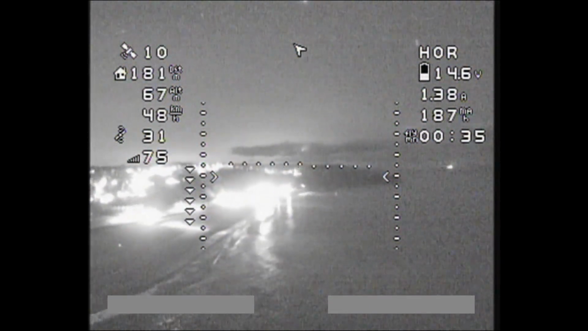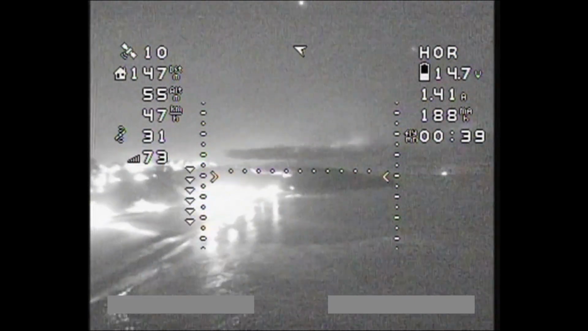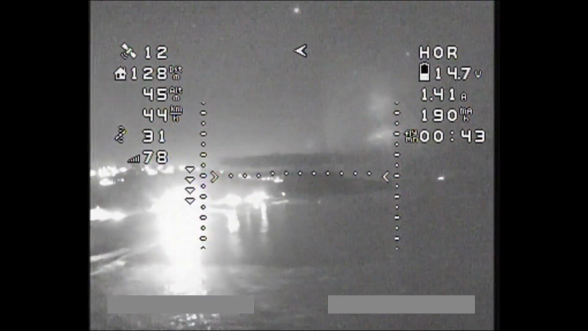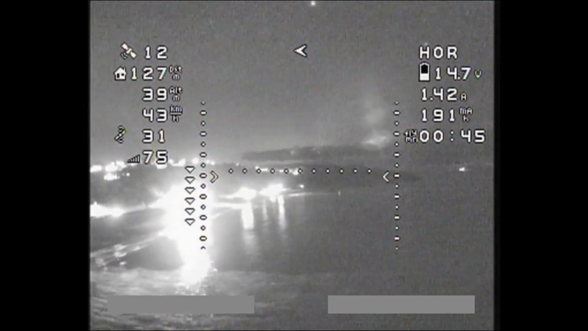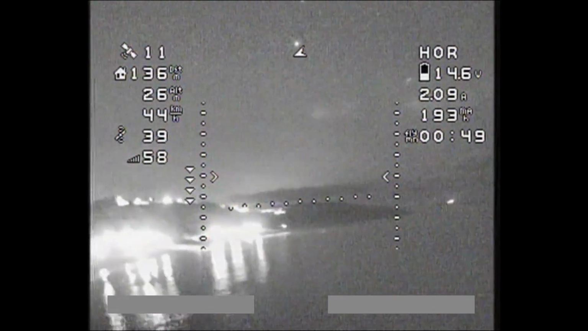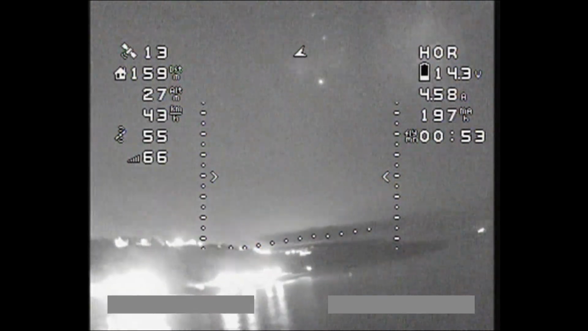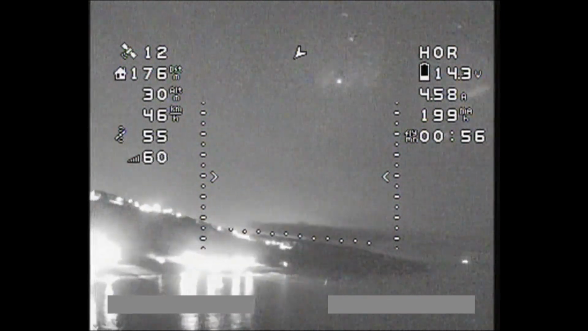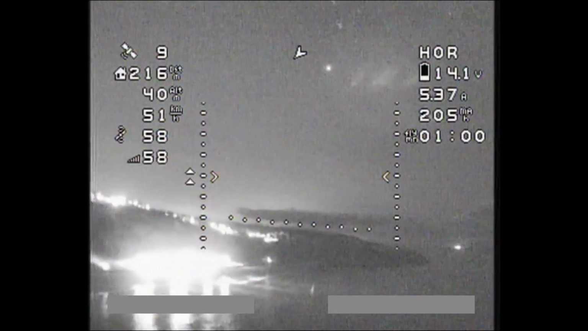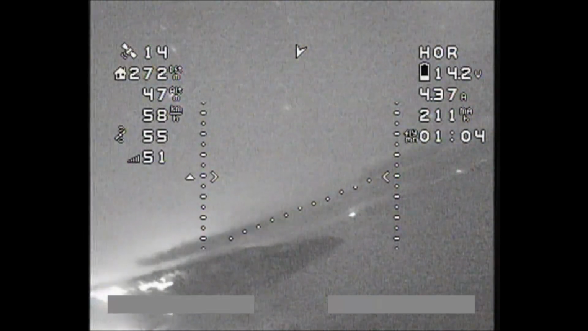So here I was flying along the seafront, but it was really hard for me to make out where the beach was, where the sea was, and where the road was, because there was so much light from the street lights on the road, spilling out onto the beach, washing out the beach, and obviously reflecting off the waves as well. On that occasion, it made it really hard to navigate. I ended up calling that flight short, because I was really struggling to work out where I was going.